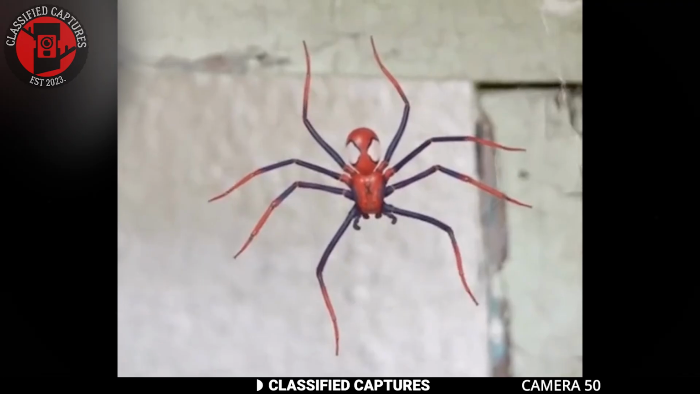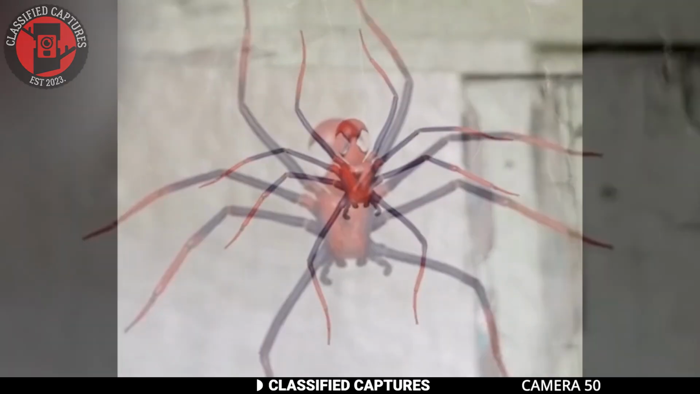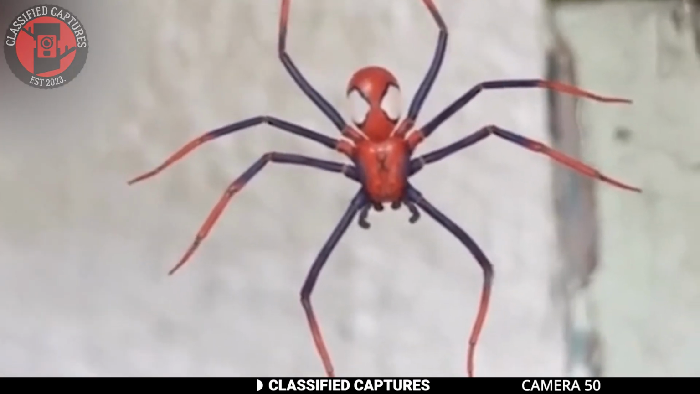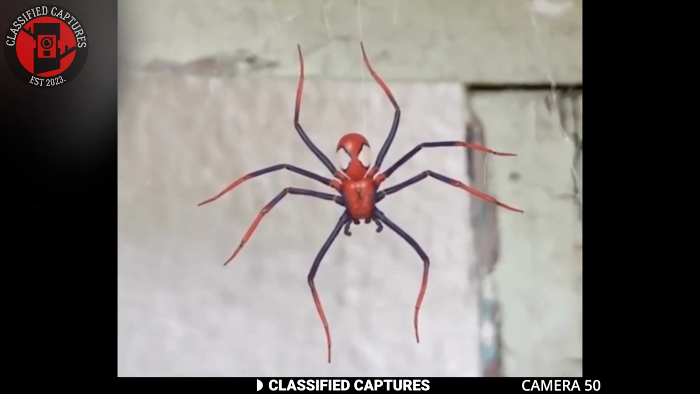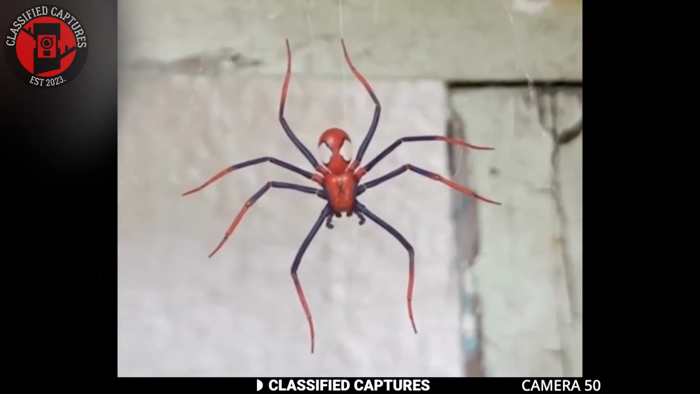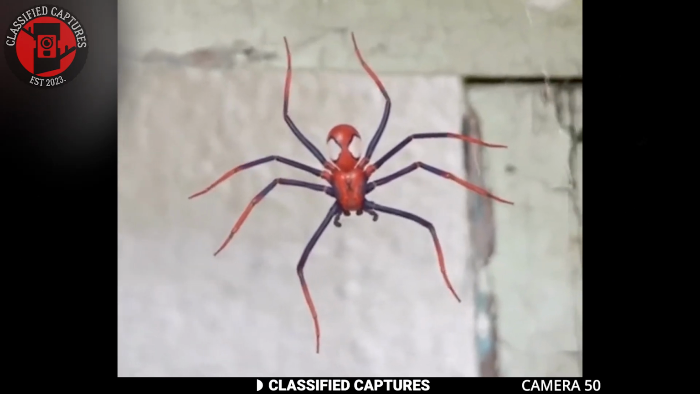Someone came across this red and blue spider skittering about, its colors strikingly similar to none other than Spider-Man himself. Now, before you dismiss the whole thing, let's entertain the possibility for a moment. Could this be the very spider that sank its fangs into Peter Parker all those years ago, granting him his arachnid-inspired abilities? Given this is real life, well, that can't be, right? Unless, of course, there's more to the Spidey story than we know.